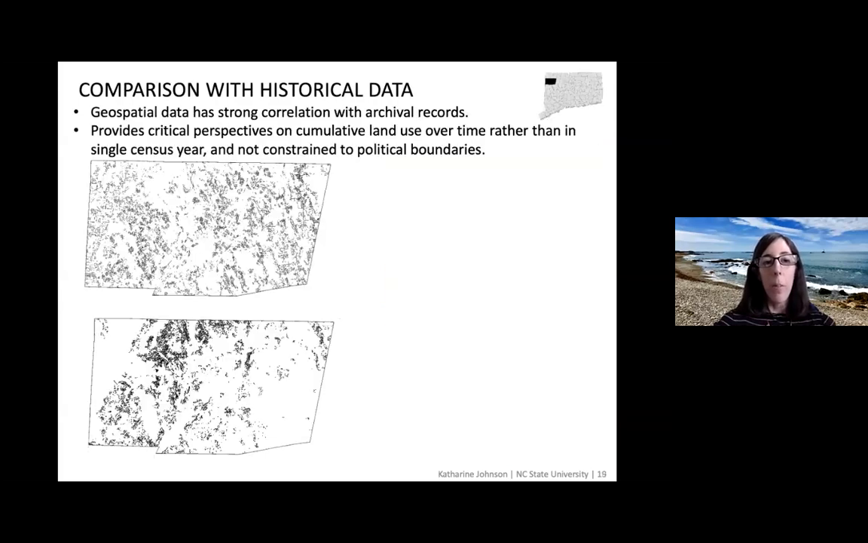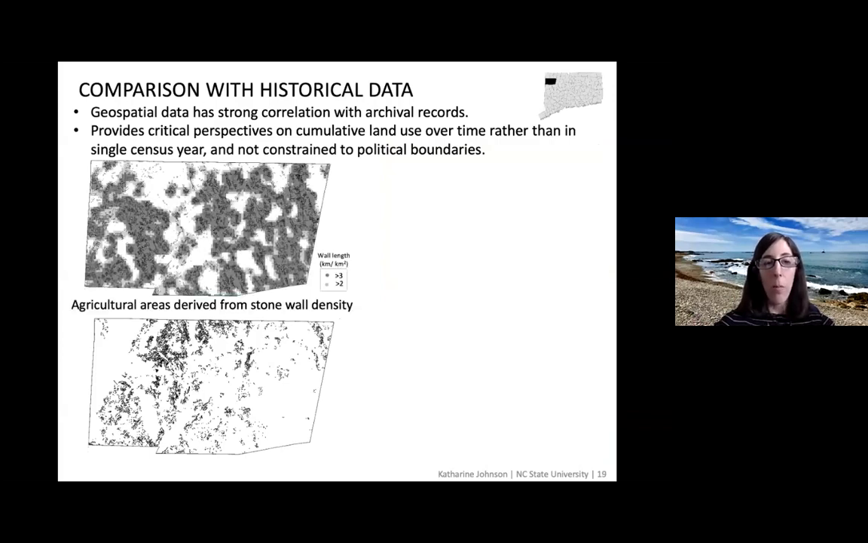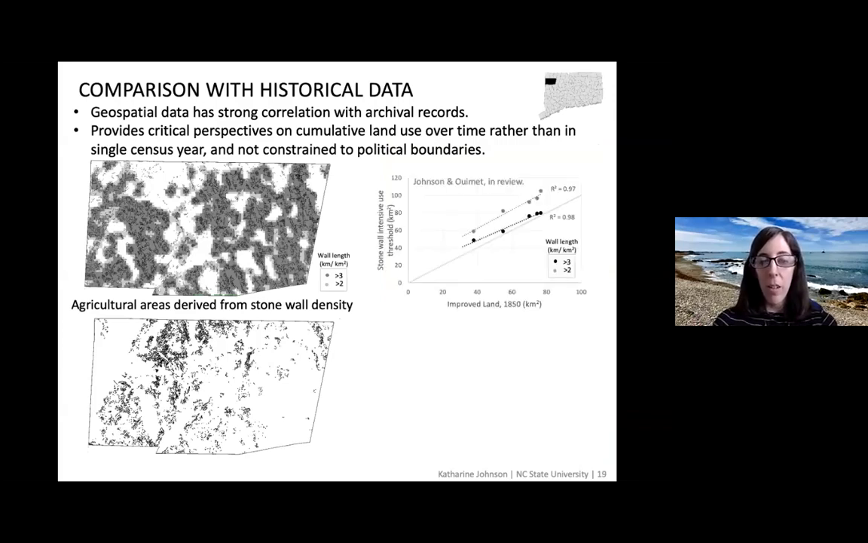So if we do the comparison, on the top we have stone walls in those three towns in northwestern Connecticut, and on the bottom we have relict charcoal hearths. If we do the density again, in this case we're using a threshold of areas that have walls greater than 3 kilometers of stone walls per square kilometer, and 2. So if we compare that with the census data, we actually get an R-squared value of 0.98, which is really good. Taking the area of really dense stone walls and areas calculated from the census, that is the comparison that we're doing.